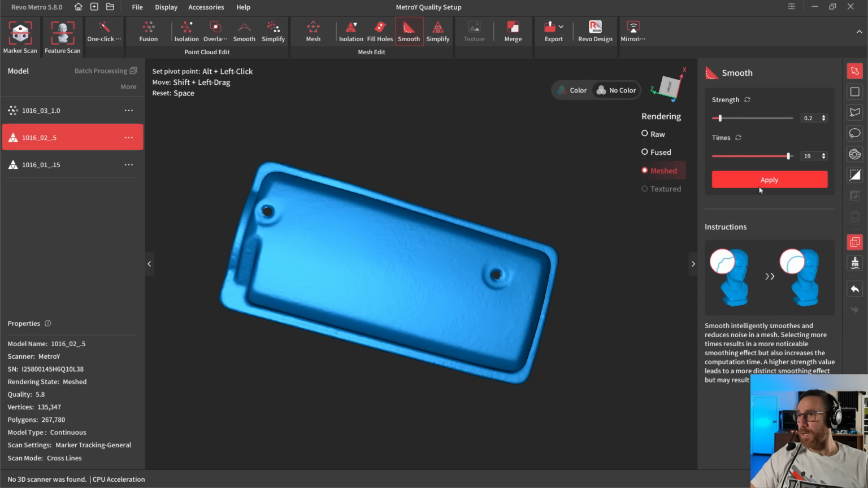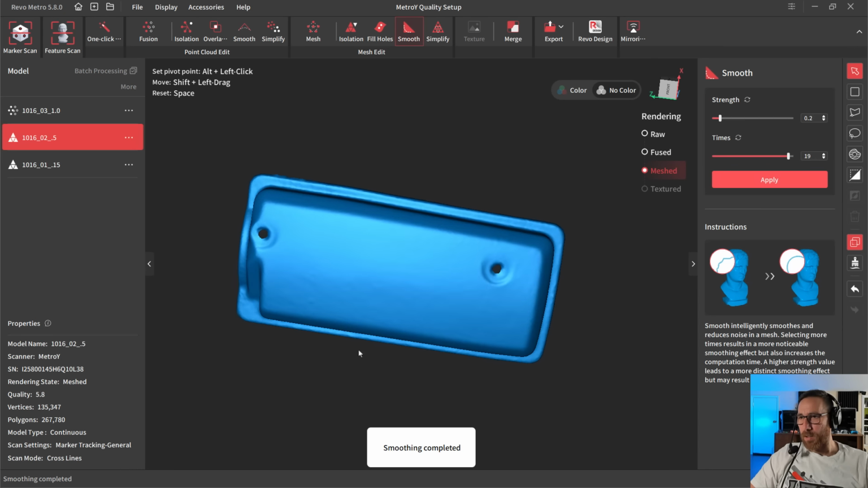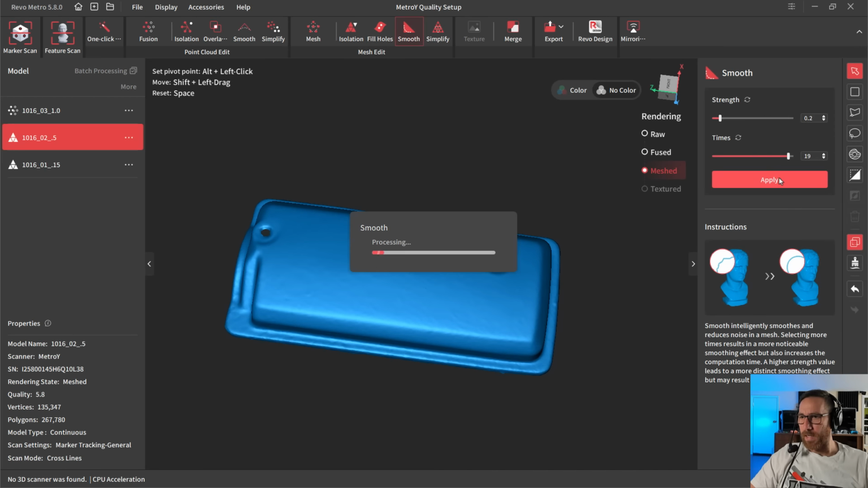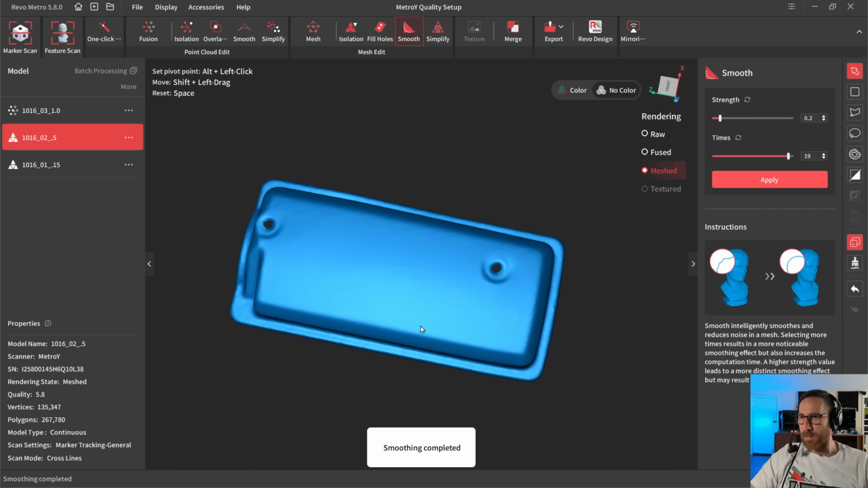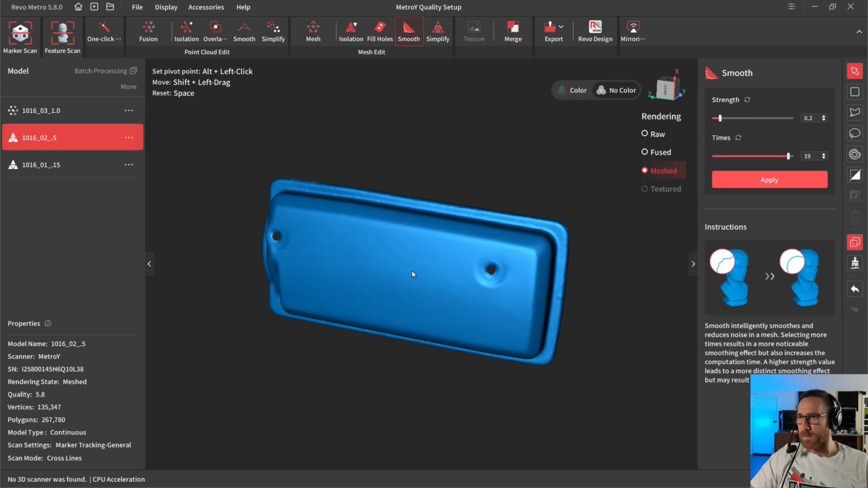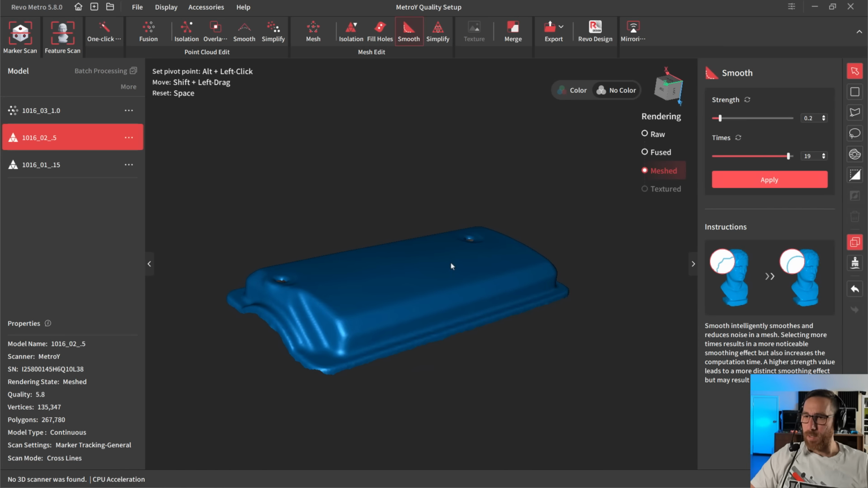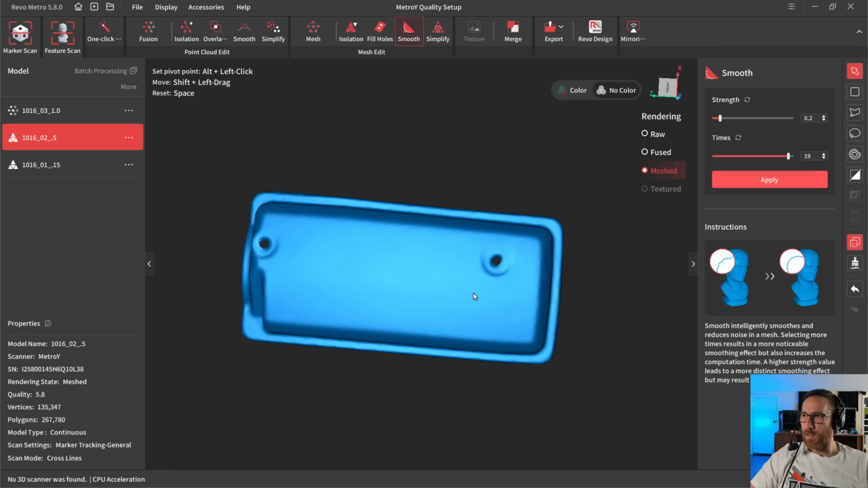Again, I'm going to use kind of the same settings, 19 and 0.2. And you can see there's a little bit of orange peel. We can rerun it again to try to smooth it out again. And again, you can just continuously run it, making sure you're not getting to the point where you're degrading the data too much. I think this looks pretty good. Just to show you, I'm going to go ahead and crank the strength all the way up and apply it.